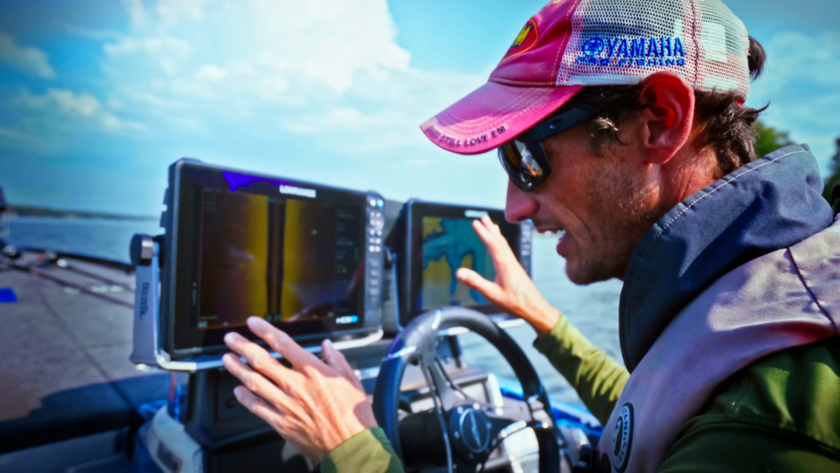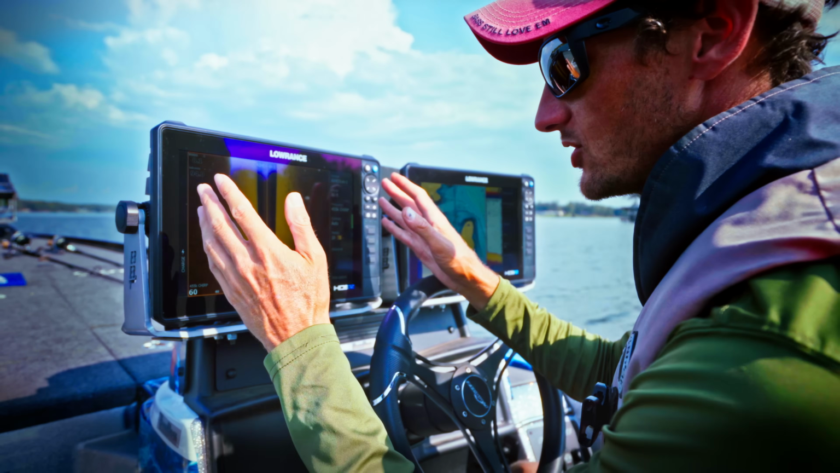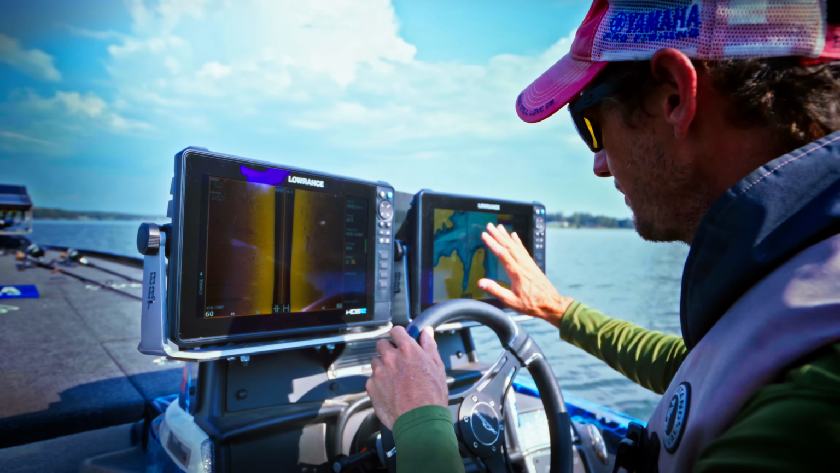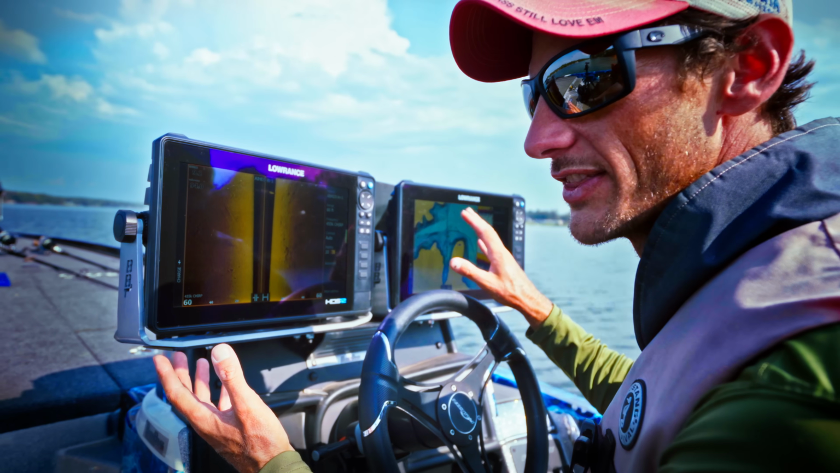I use 2 depth finders. I have 2 HDS 12s back here, 2 Lowrances, but you don't have to have 2. I'm just going to show you my split of the way I look for the brush. What I like to do is run a map and a 2D on one unit. But the 2D, to be honest, is kind of irrelevant. You can really just run the map.